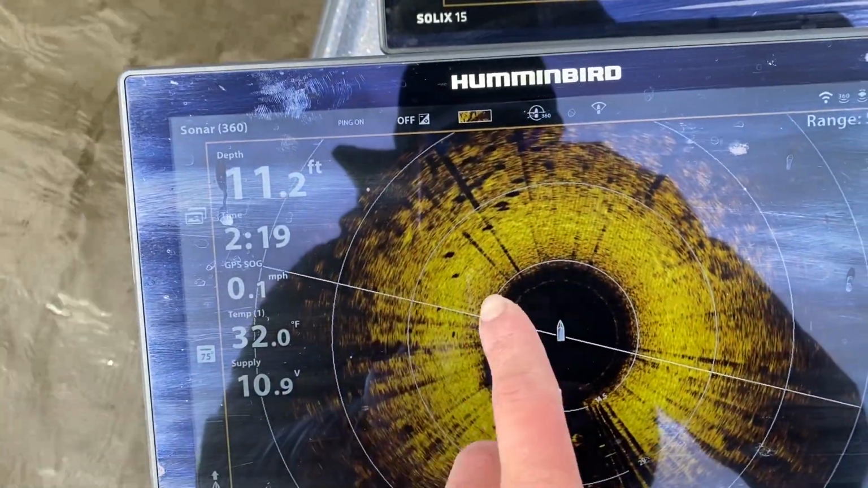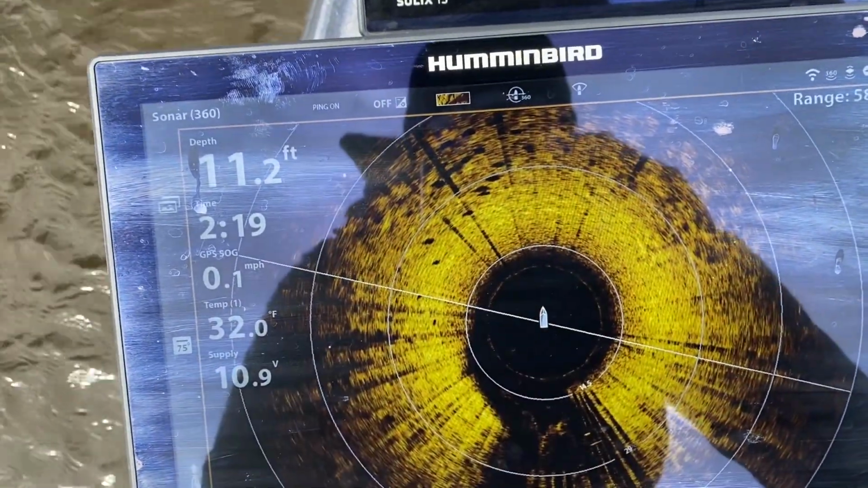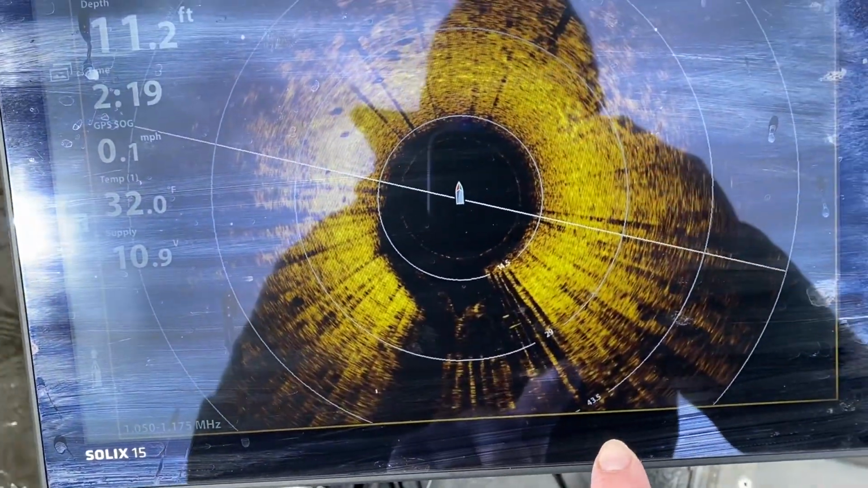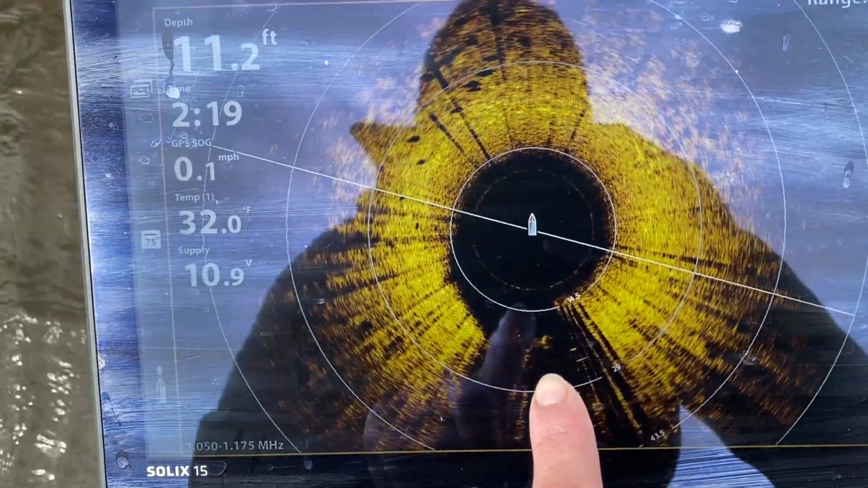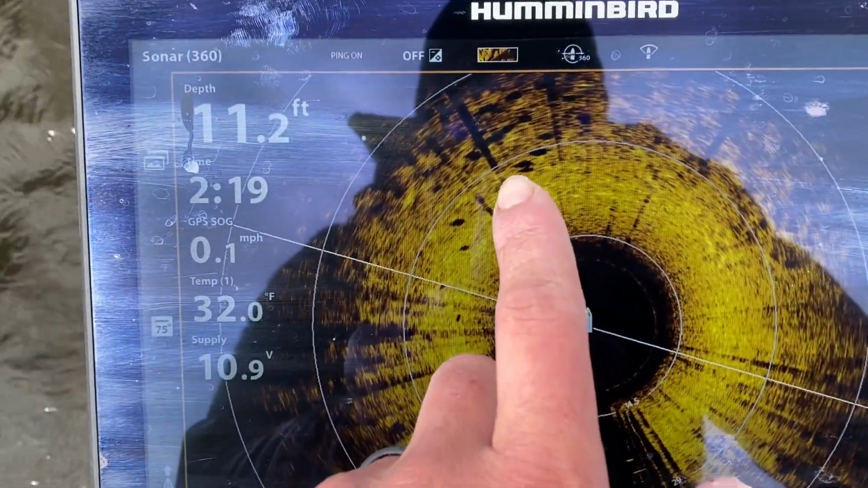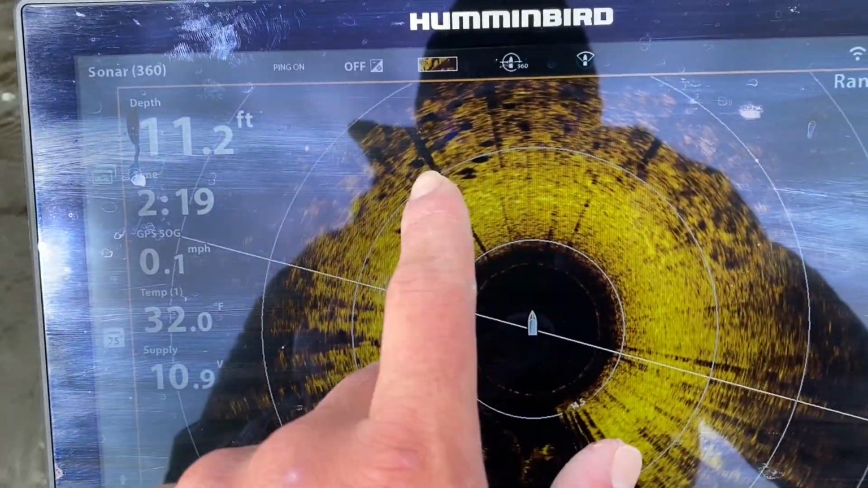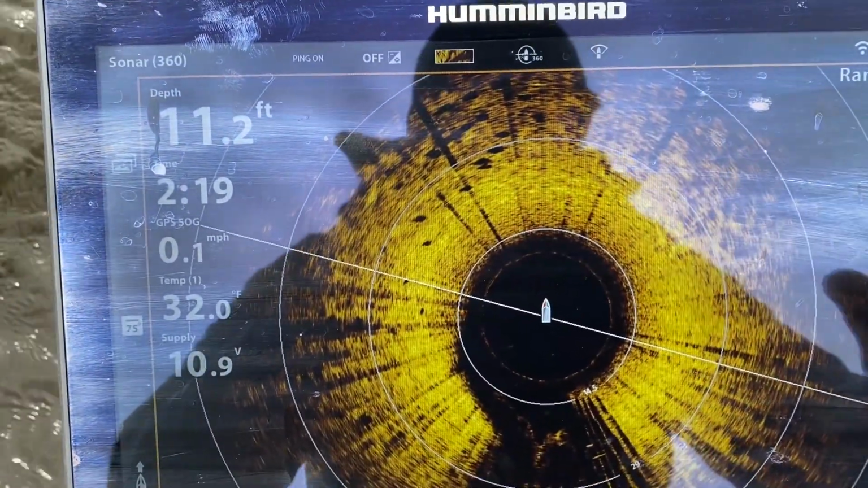You can see this school of fish here up to about our 10, 11 o'clock. You can also tell it lays out your rings too, as far as how far your distance out is. So this is 29 feet. So I would probably tell my customers to cast about 35 feet, maybe even 40, at your 10 o'clock, and you can start to pluck fish out of that school.